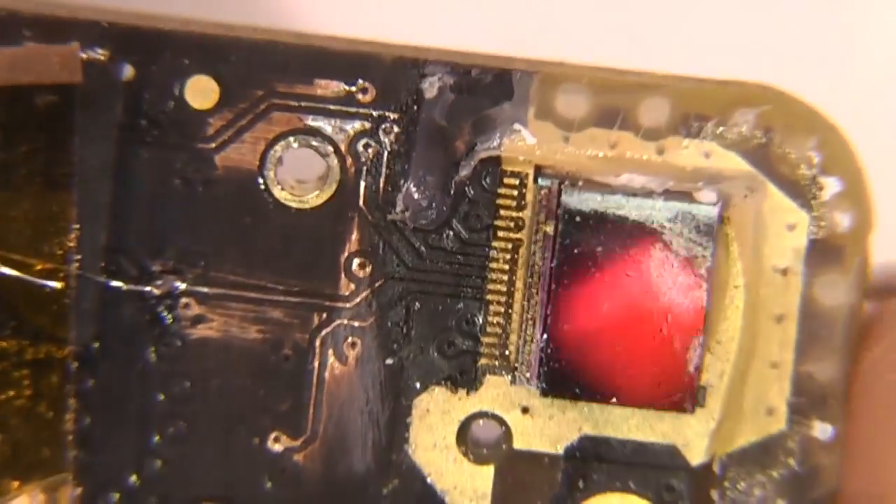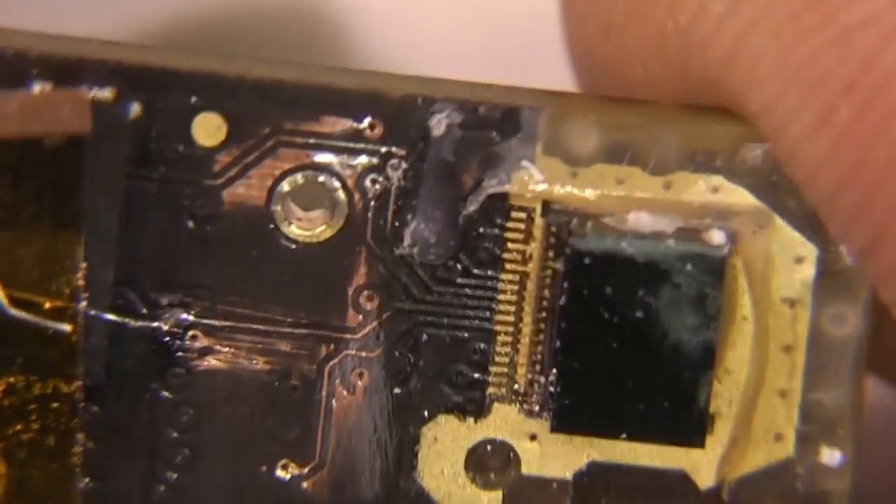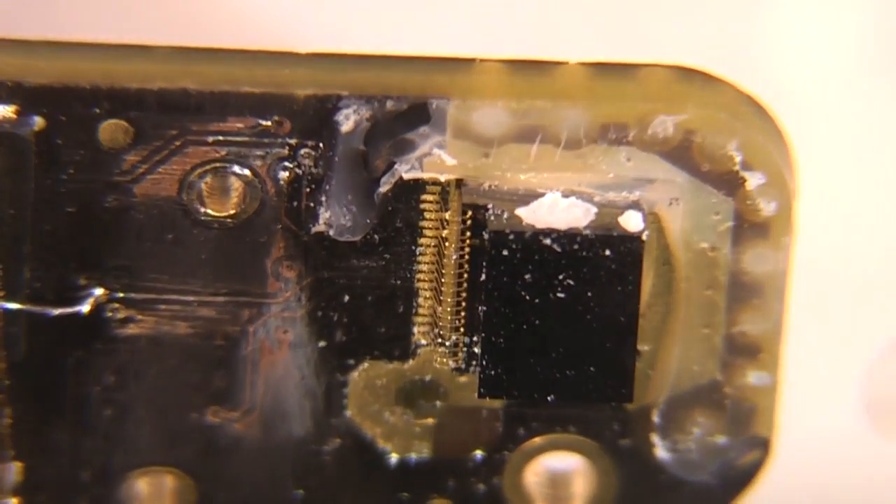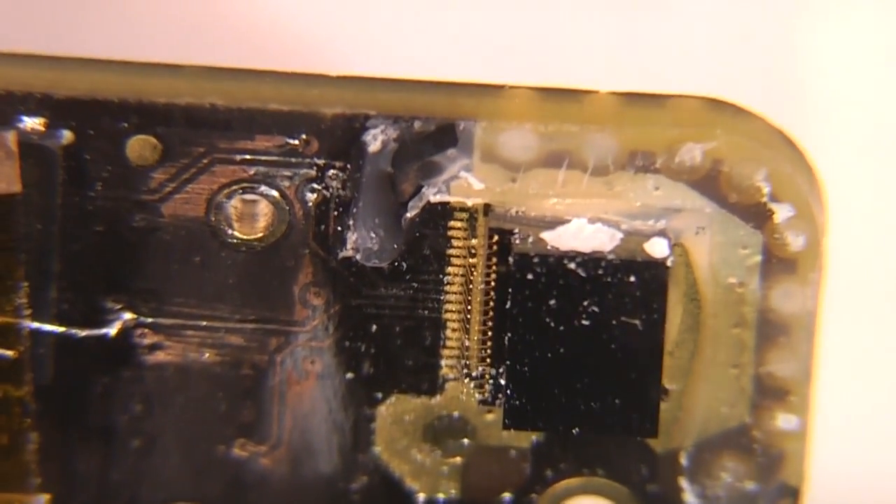It looks like maybe a little bit of glue's made it in far enough, and I can't quite see that clearly, some of the paint that's come off the inside of the lens. So whether that's just got a bit of glue attached to it, or maybe the paint was still wet when they put it together, I don't know.